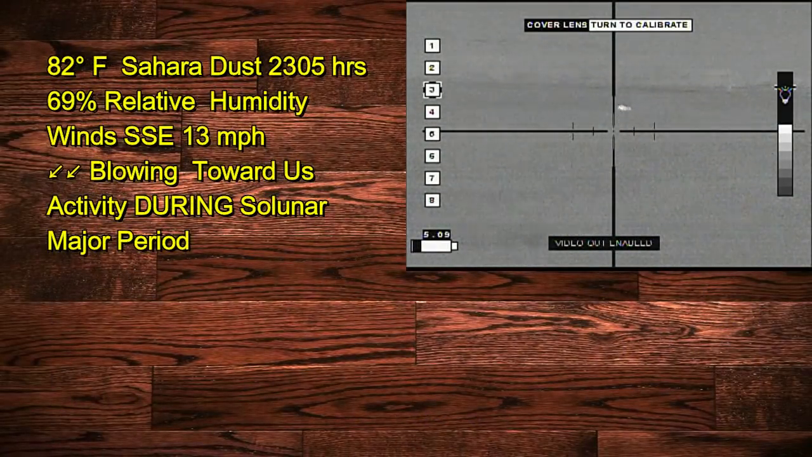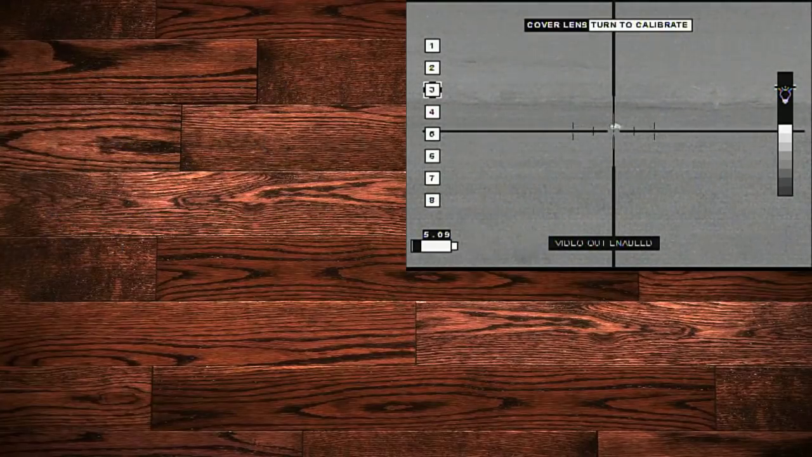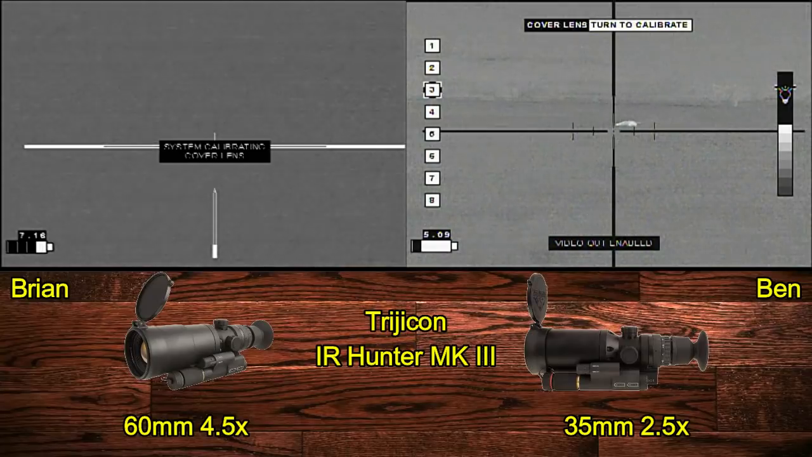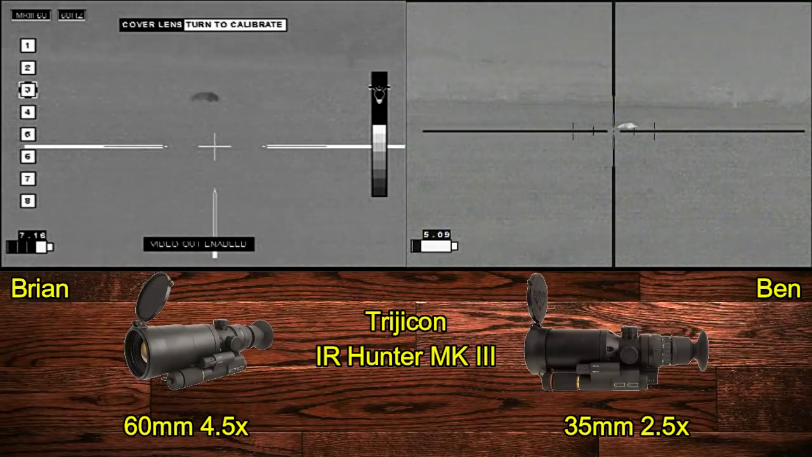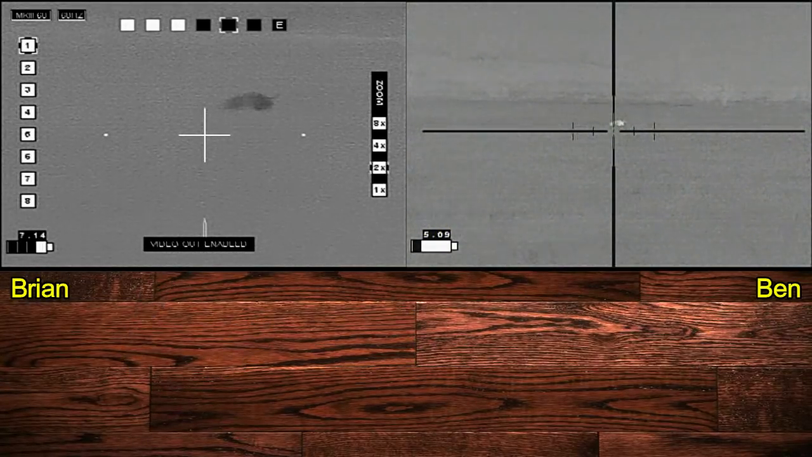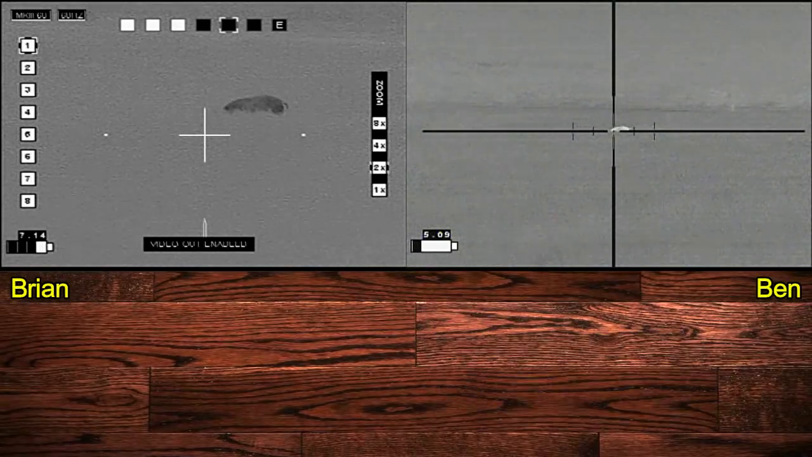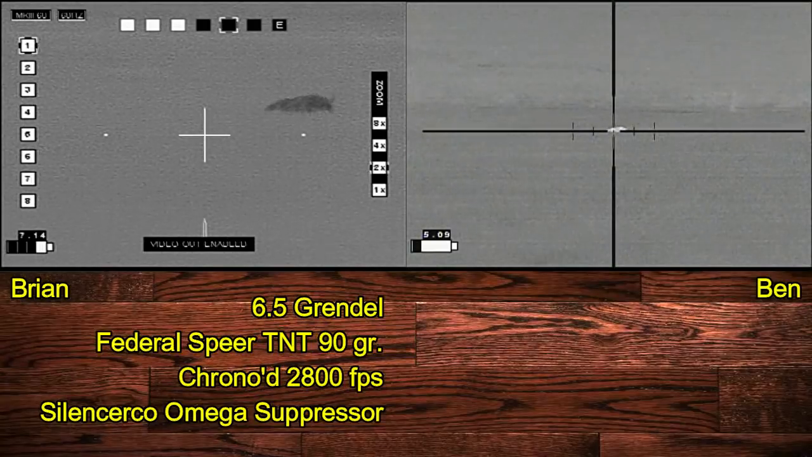Here we've gotten to our shooting position, and as you can hear, it's quite windy. These are the optics that we're using for the night. Ben's on the right, and of course I'm on the left. Here's Ben's rifle setup. He's using a .308. Are you good from here? And I'm shooting with the 6.5 Grendel.